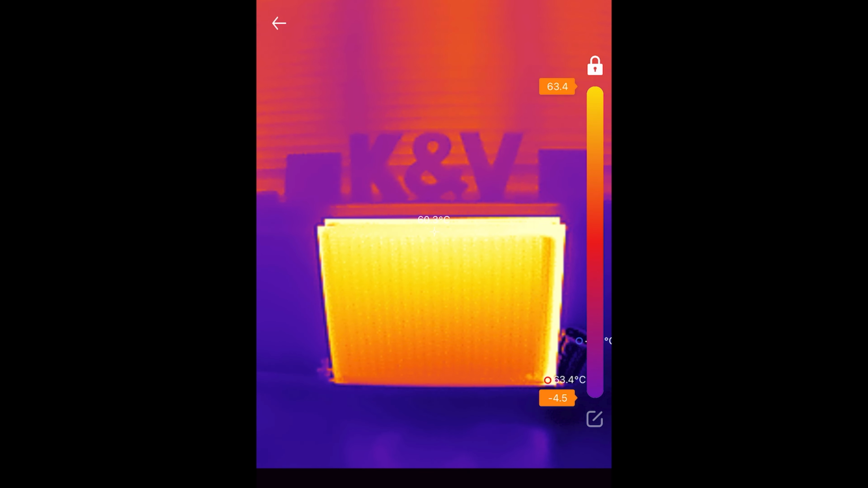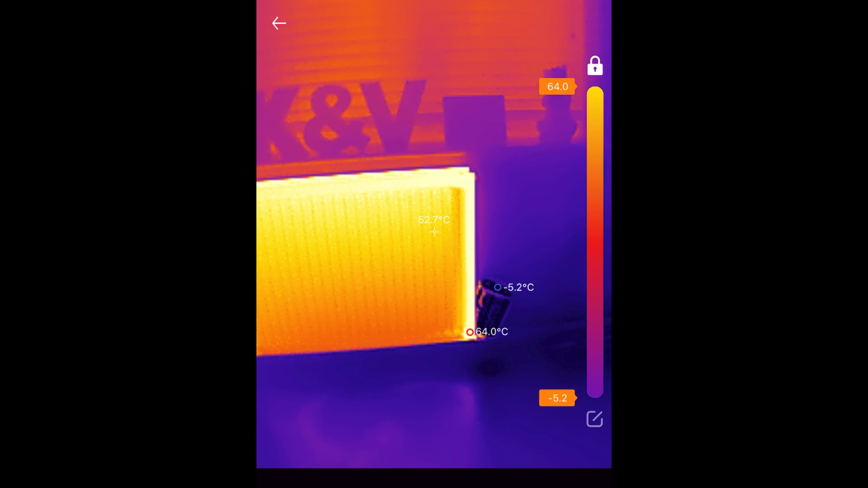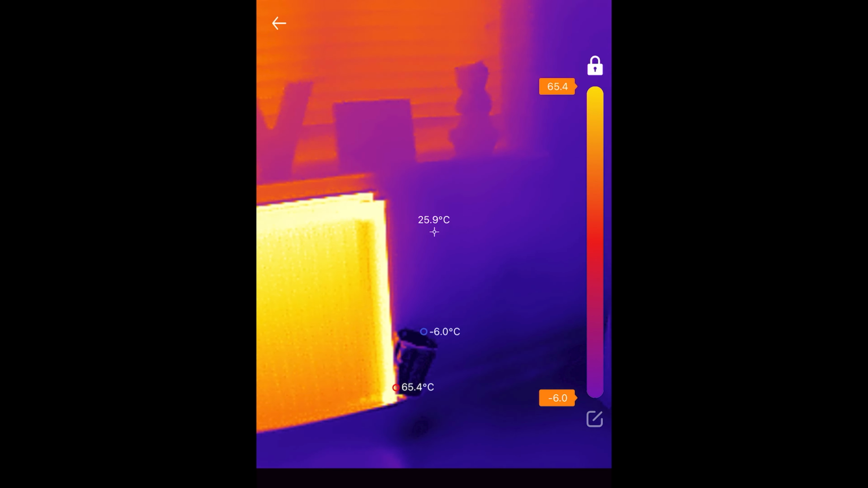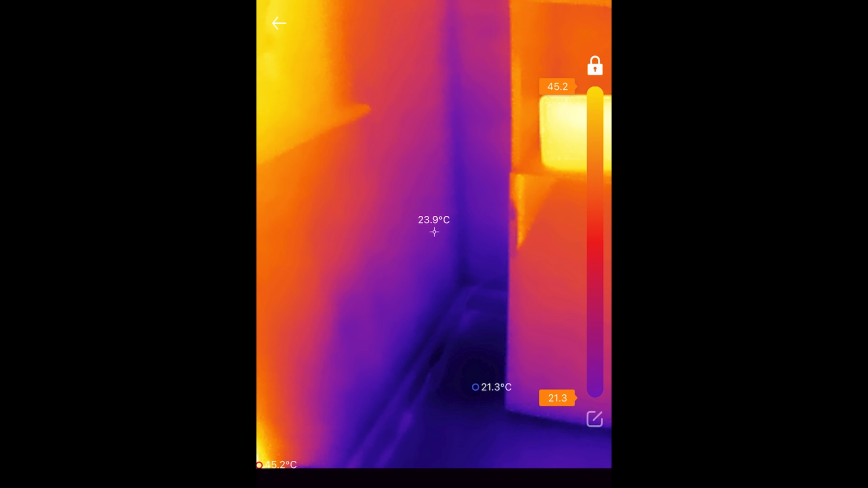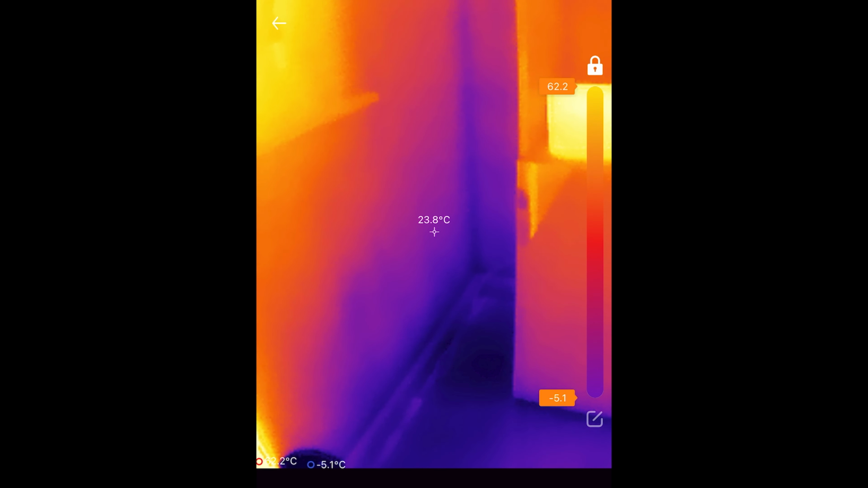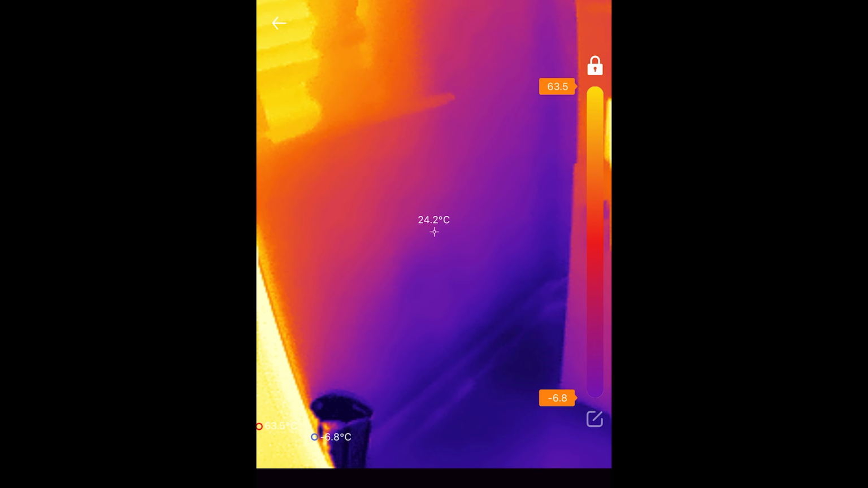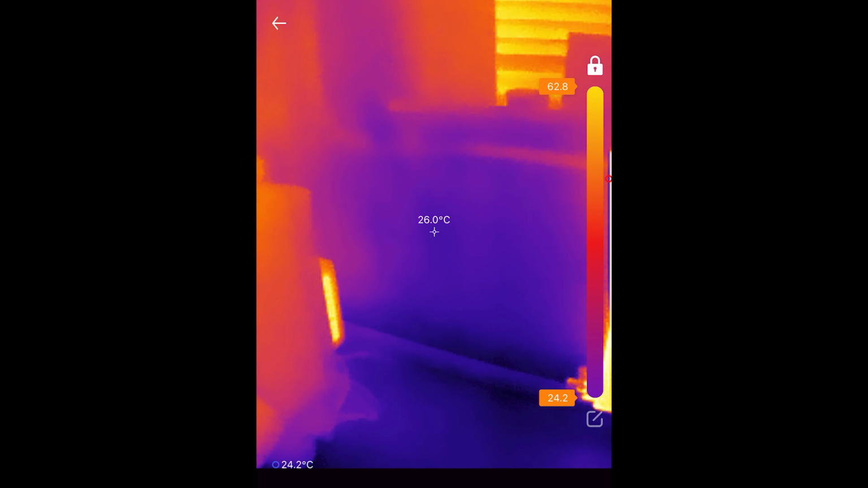Okay, so now we've got the heating on. It's so hot in here. I had to actually trick the heating and put an ice pack on the radiator valve. We look over into the corner where the sockets will be going. There's no hot spots at all. There's no lines or anything. Now let's go to the other side. Give it a mo to recalibrate.